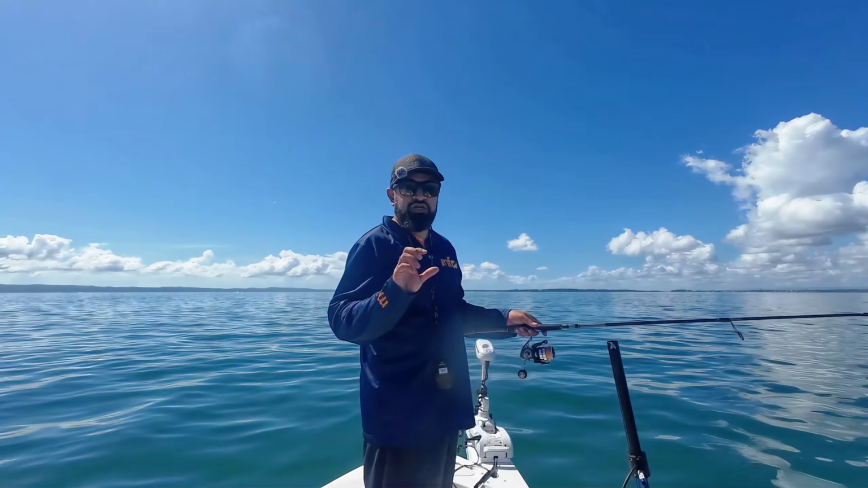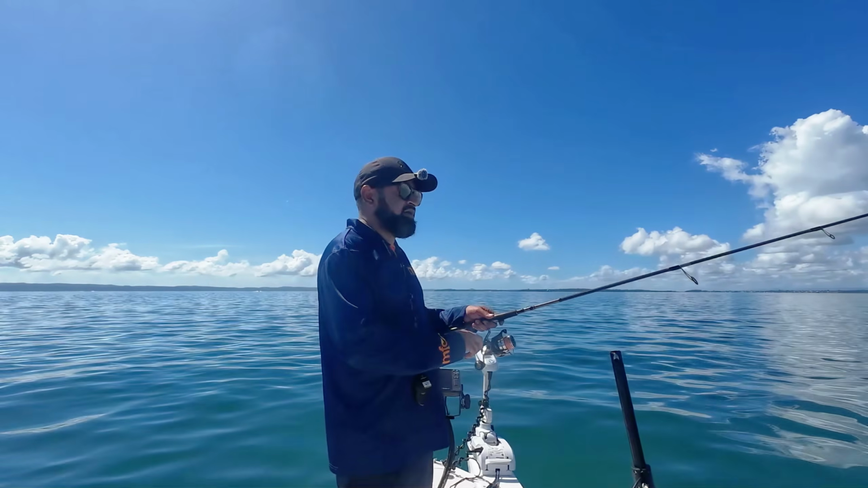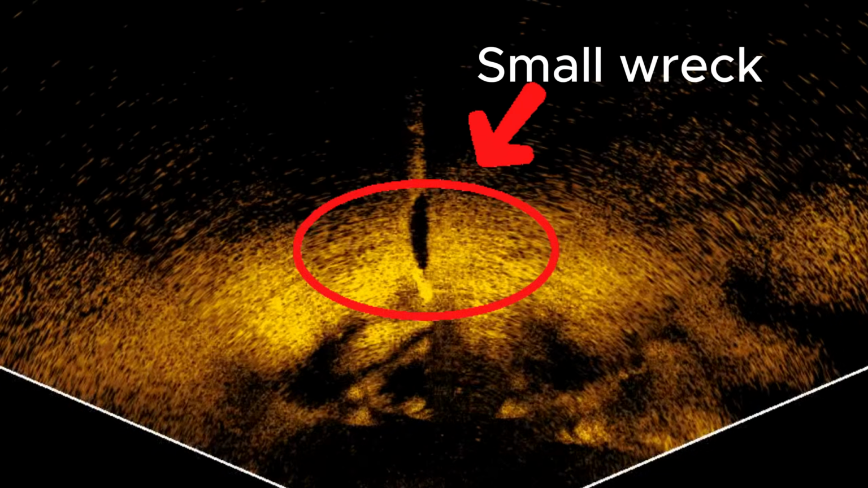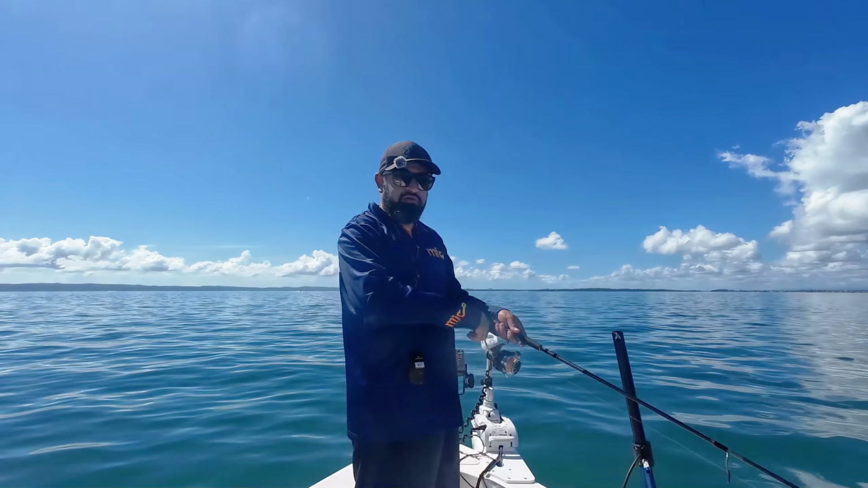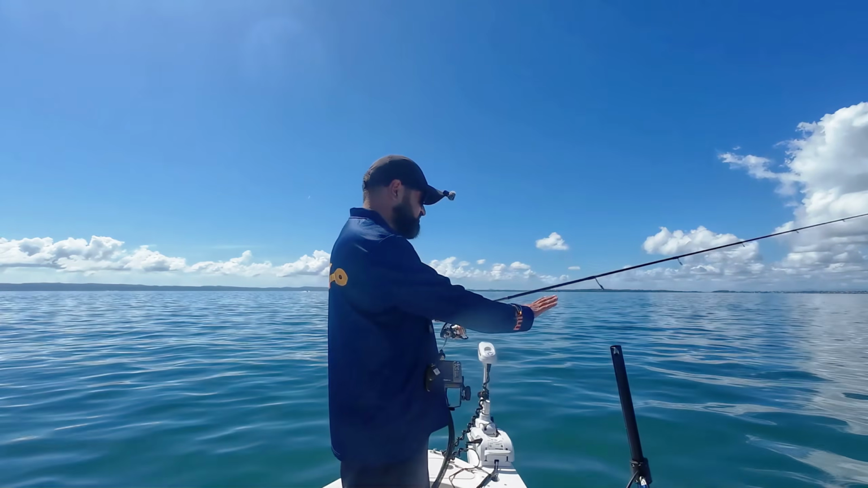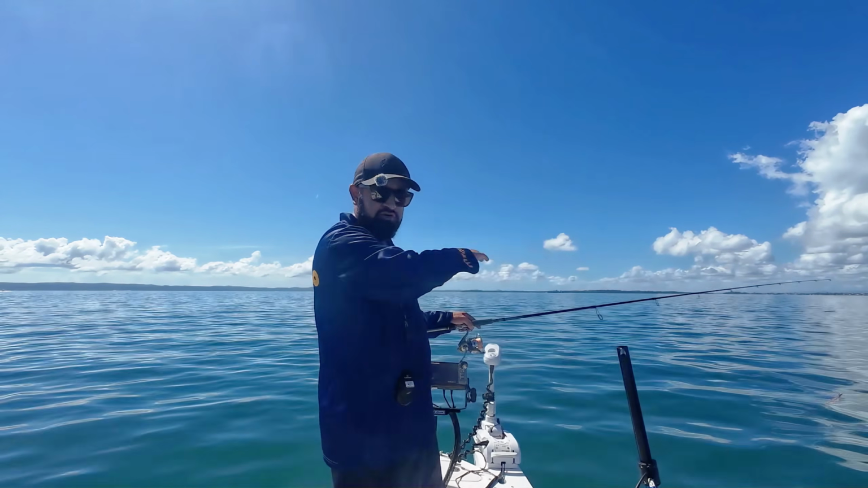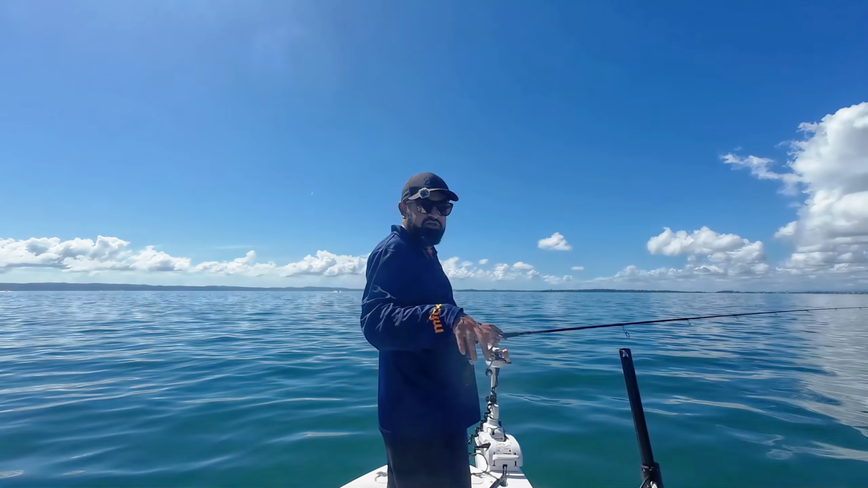So we moved spots, and now we are fishing near a little wreck out in the middle here. What I'm actually doing is I've set up just down current of the wreck. I've spot locked, and I'm using my active target to basically keep watch around the wreck to see what's going on. I'm using the pole, which is where my transducer is mounted, to have a look around the area, because fish will come in and out around the wreck. And I'm keeping an eye on the screen to see if any fish move around.